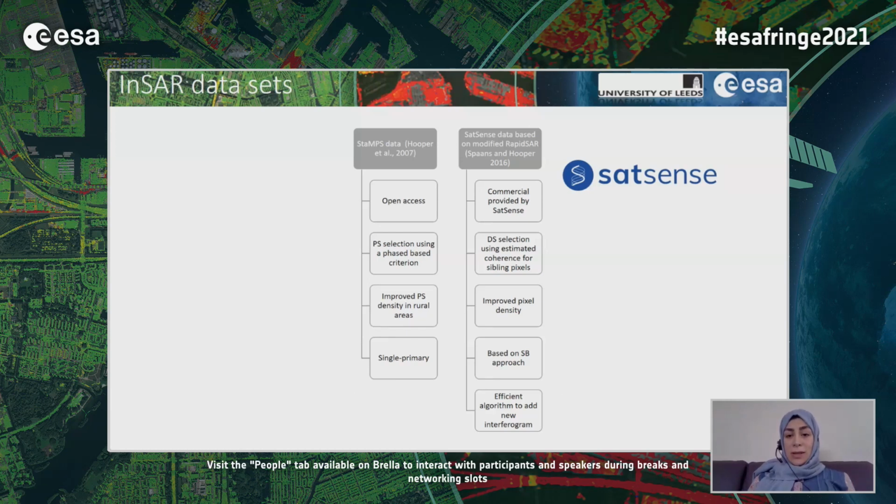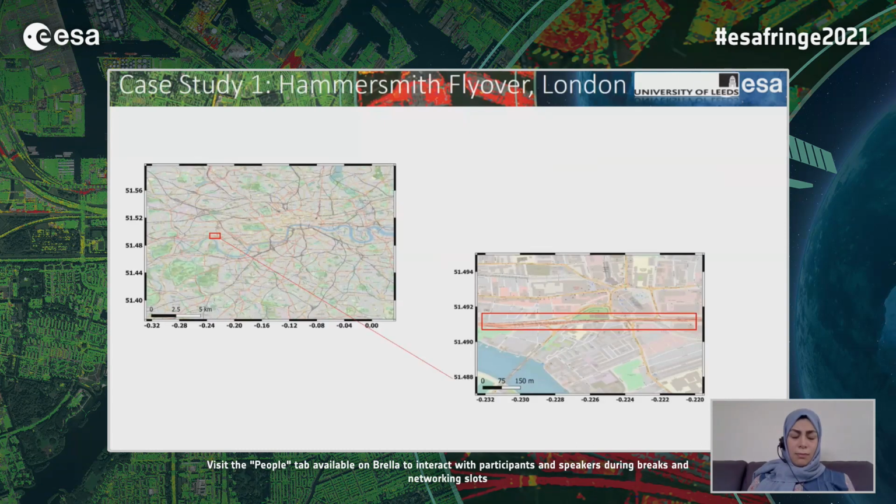And SatSense data is commercial data. It selects DS pixels, and it improved pixel density, and it is based on a small baseline approach, and it has an efficient algorithm to add new interferograms. Our first case study is the Hammersmith flyover in London.